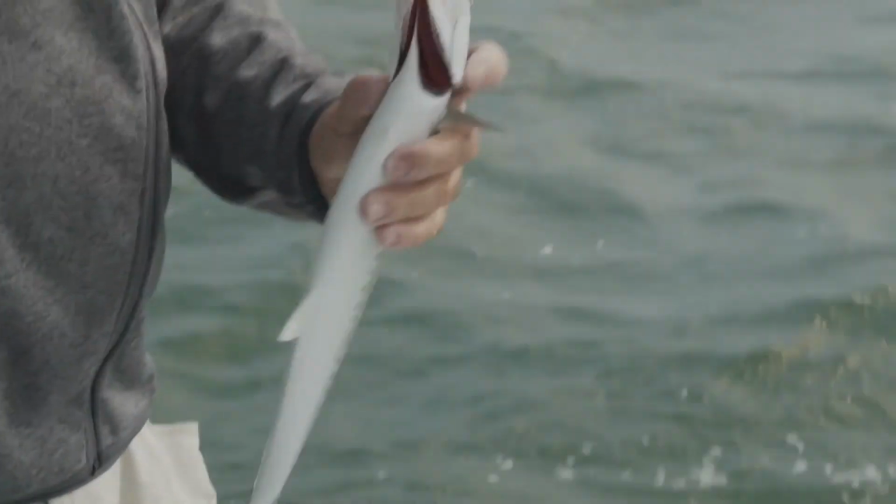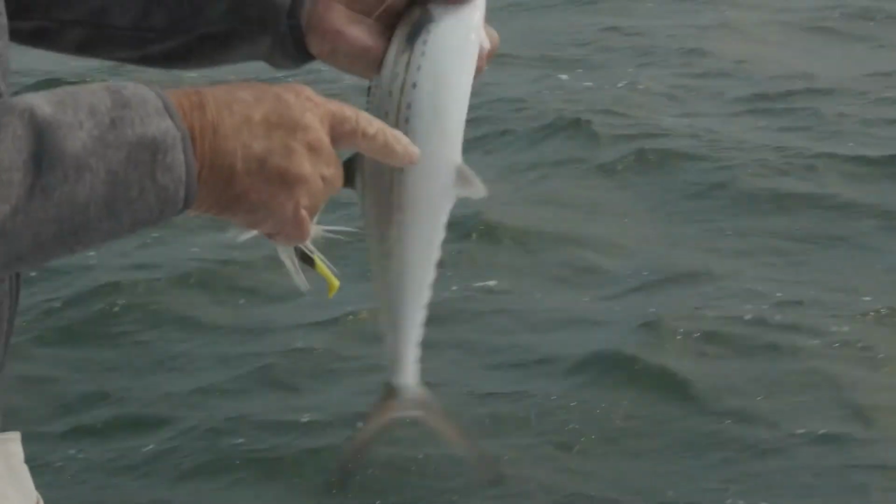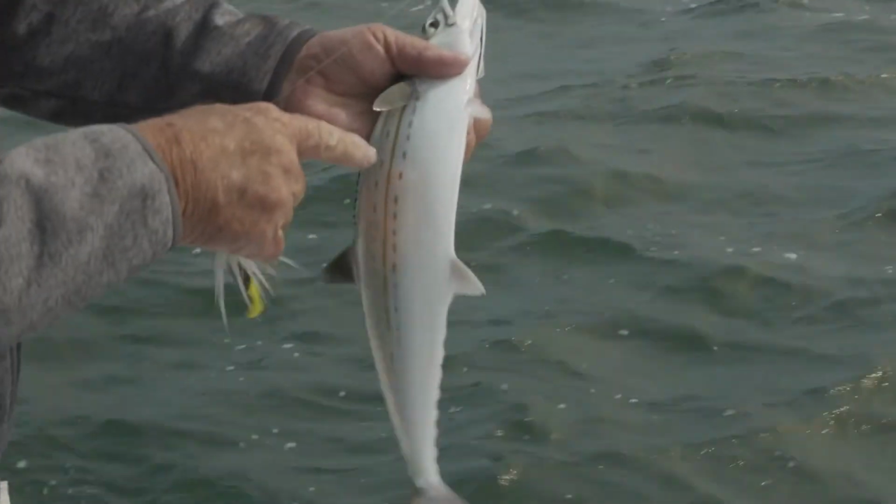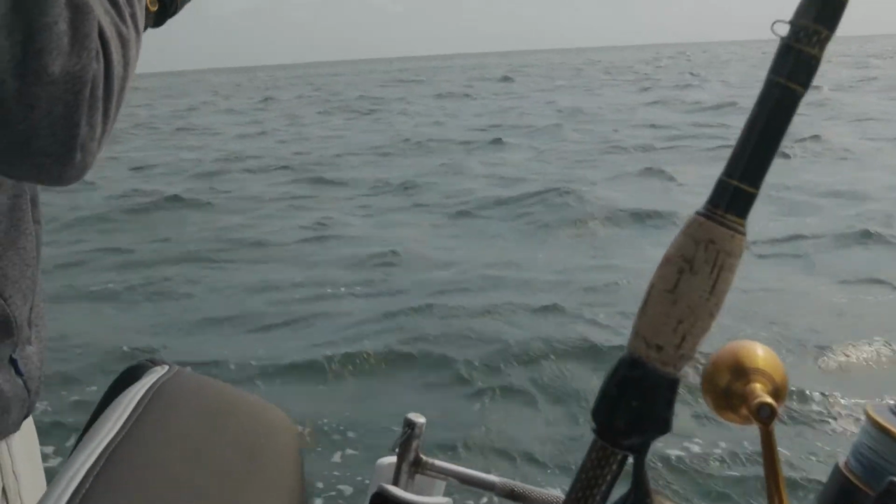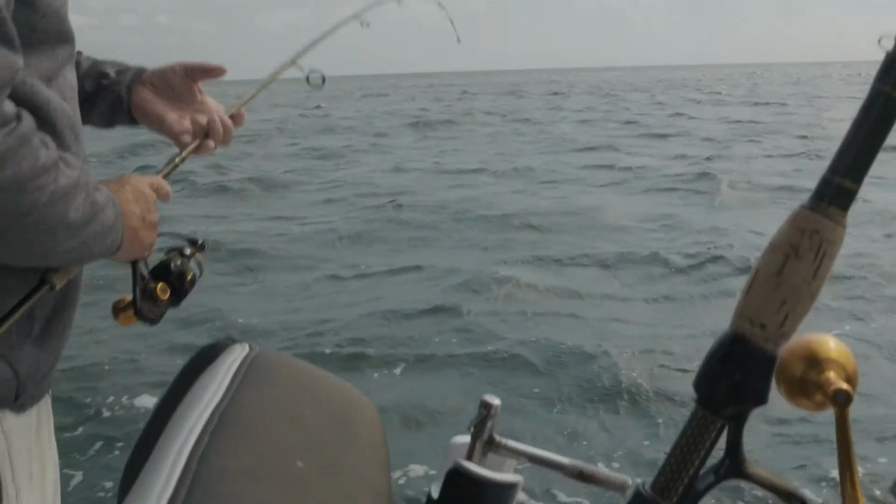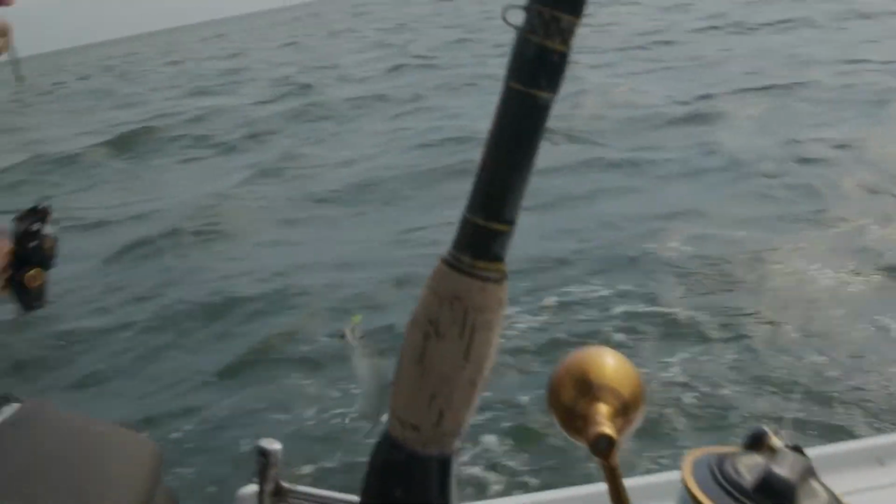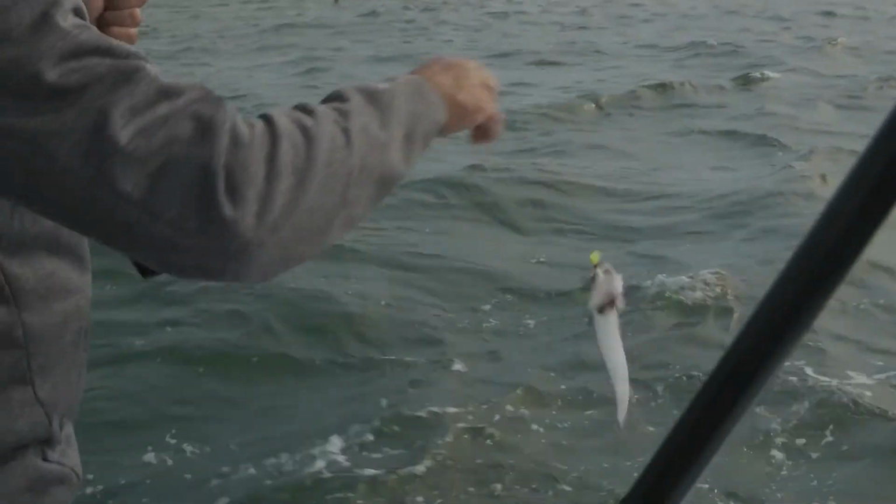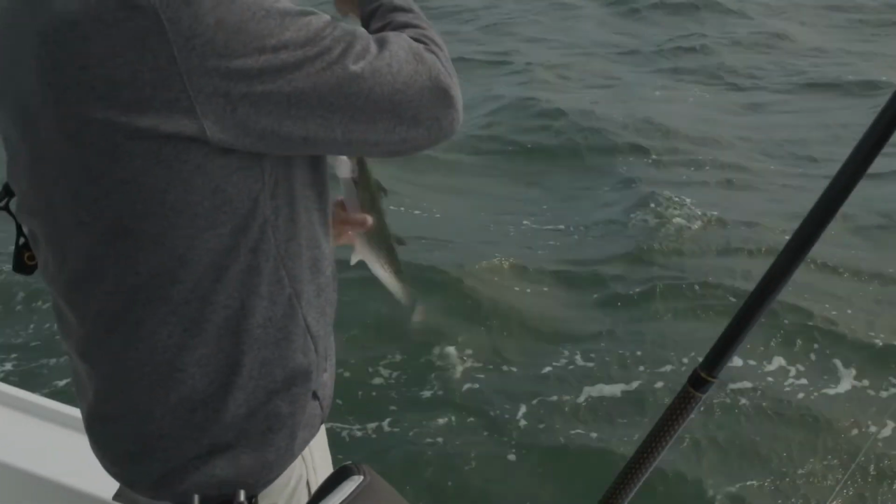Got the checks on him instead of the round dots. This is one of the better eating mackerels. It's a solid gold line, and then these things are like just little checks. Most of the time it's a little bit larger than that in here. I actually caught a world record Spanish mackerel in here. One of many.